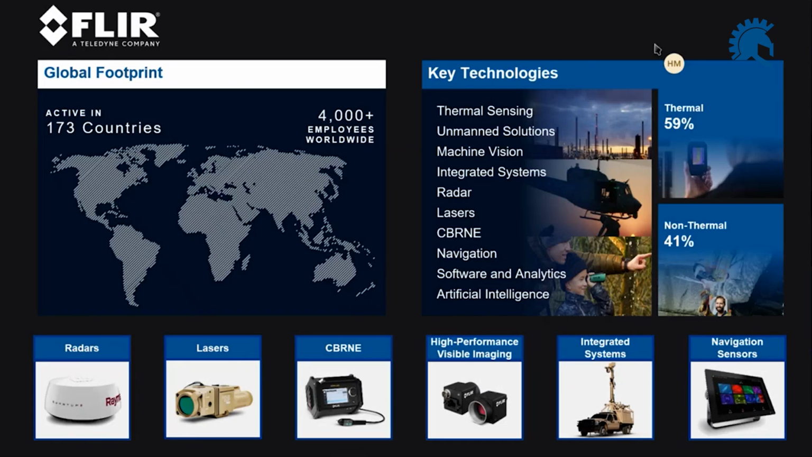So if you're not familiar with FLIR, our name stands for Forward-Looking Infrared. So we're a global company present in almost 200 countries, with 4,000 employees. We are part of the Teledyne organization as well. But many people know our brand and our company because of infrared, right? And rightfully so. But we also do a lot of other types of technologies.